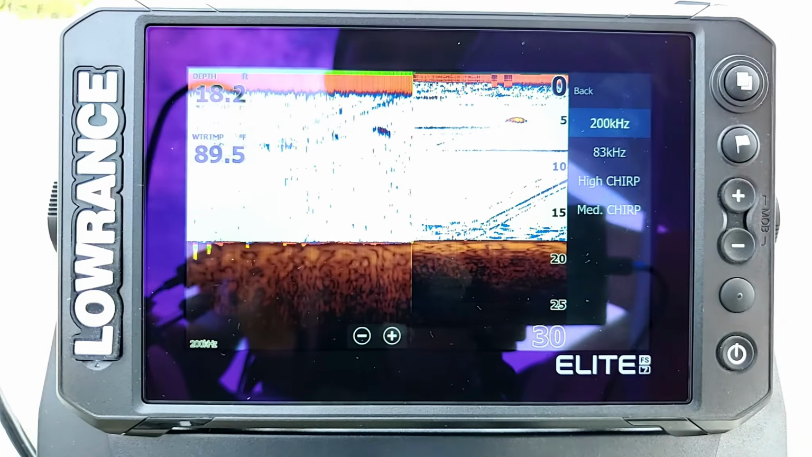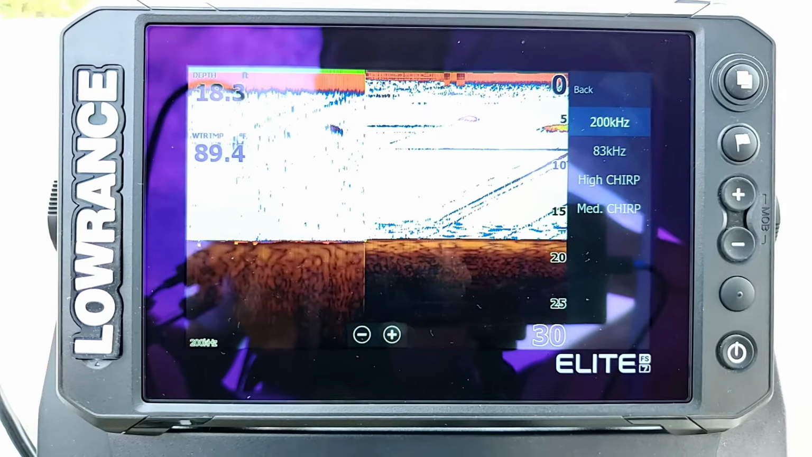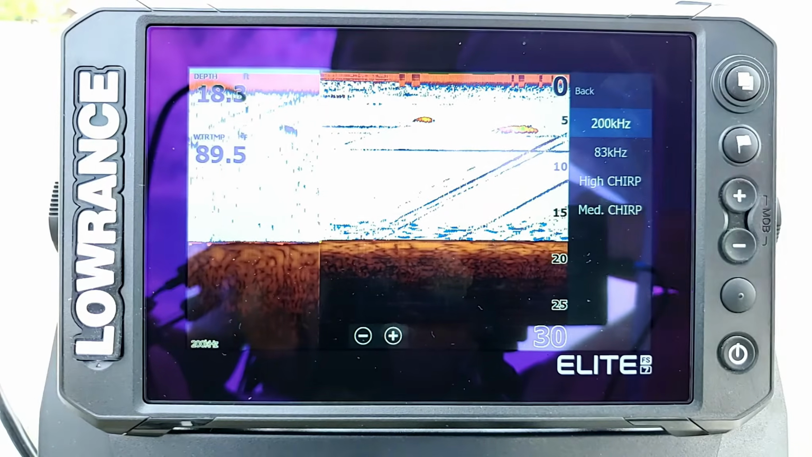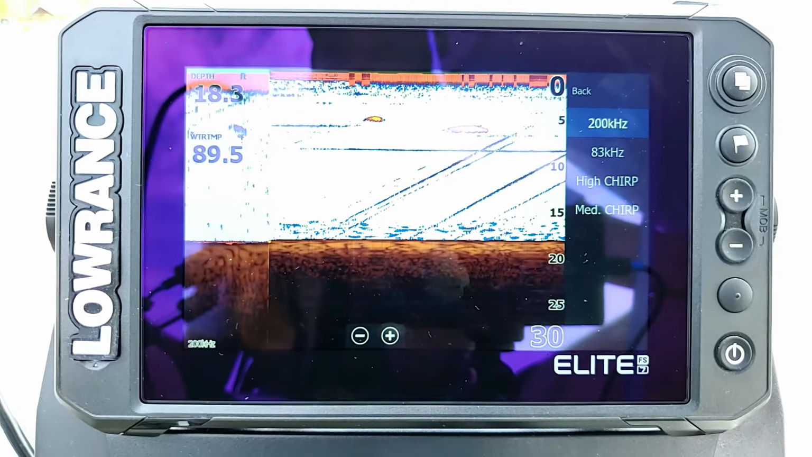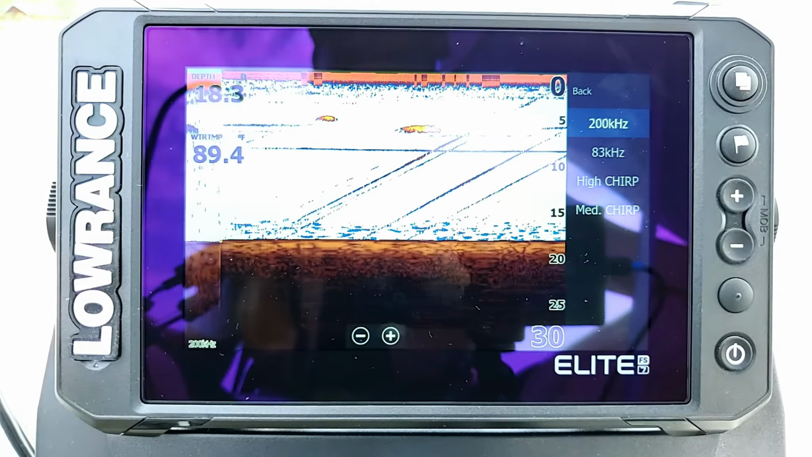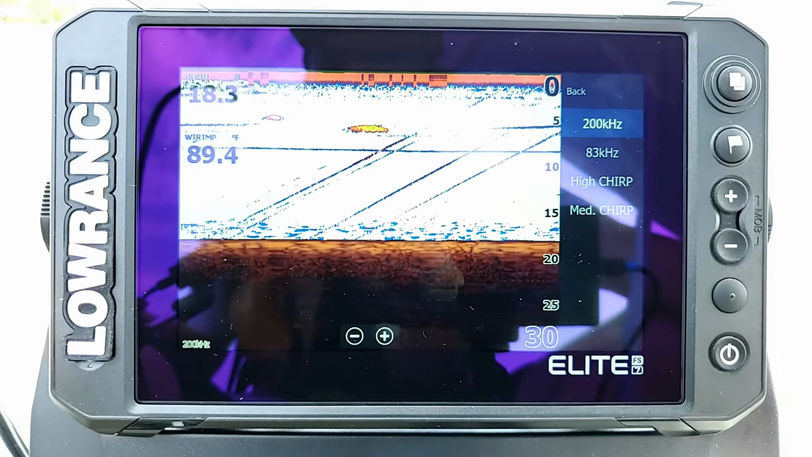However, for whatever reason, Lowrance has made it to where you cannot run your high chirp and your structure scan at the same time. If you're running just sonar, it's great to be able to run high chirp. But if you're going to do anything with your down scan, your side scan, or any kind of overlays where you're overlaying your sonar on top of the down scan, you need to have it set to 200 kilohertz.